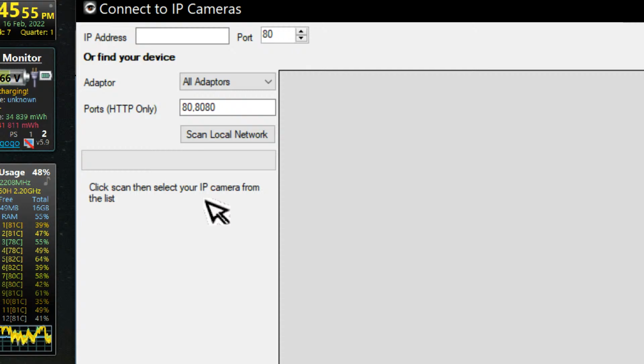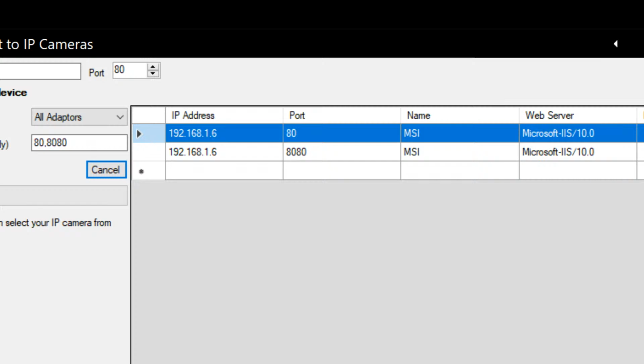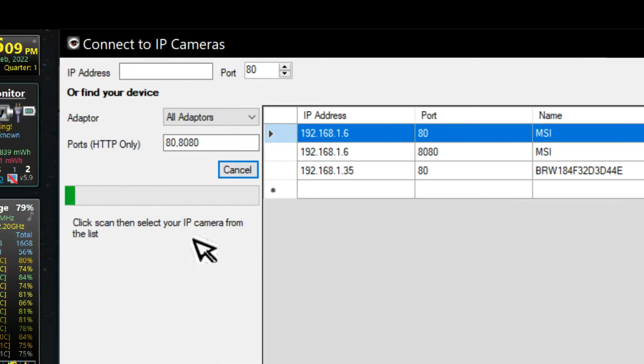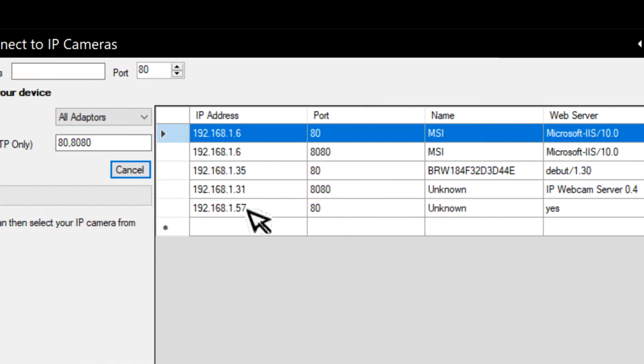But I would have thought it would have found all the cameras. It's found the TV. Not sure if that's got a camera on it actually. NvisCam web server, yes. It's amazing what they can find out from scanning.